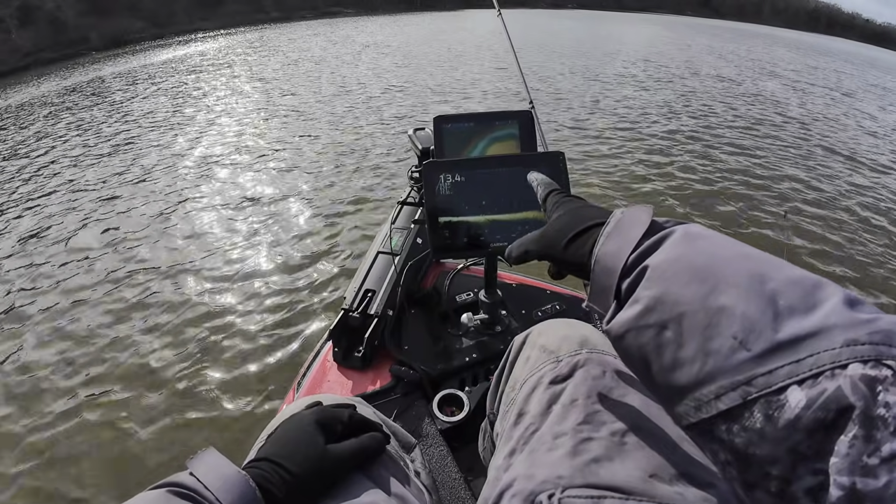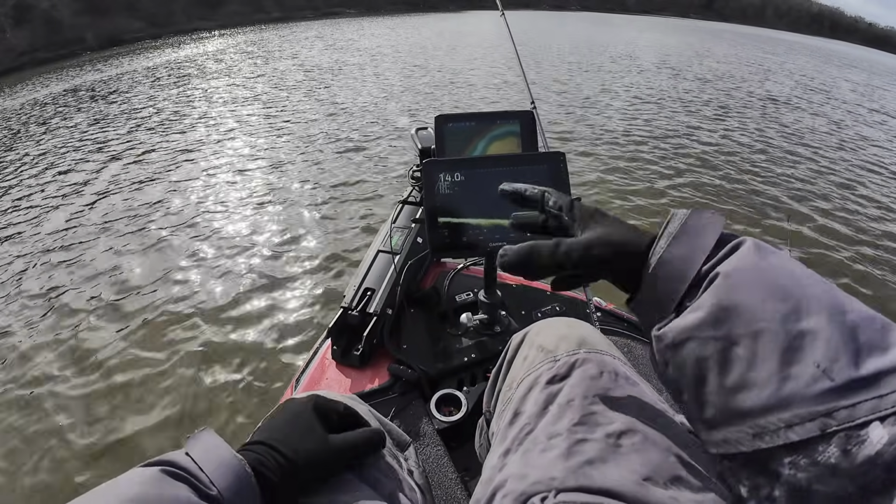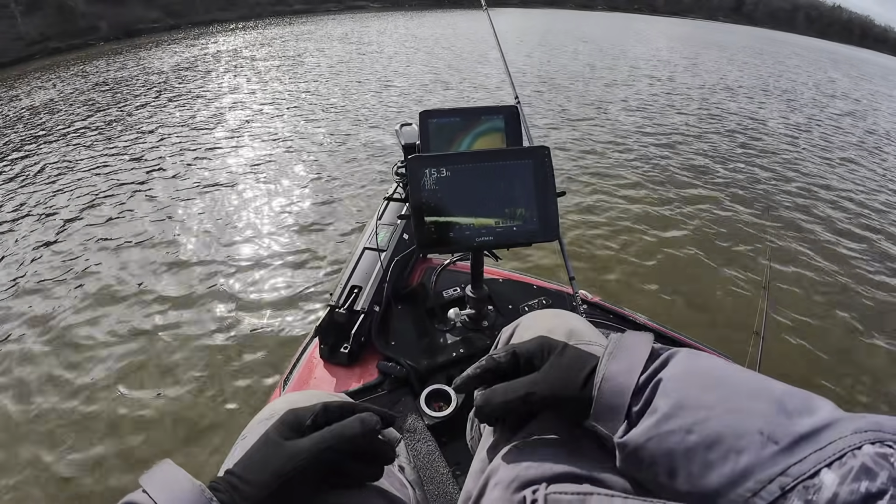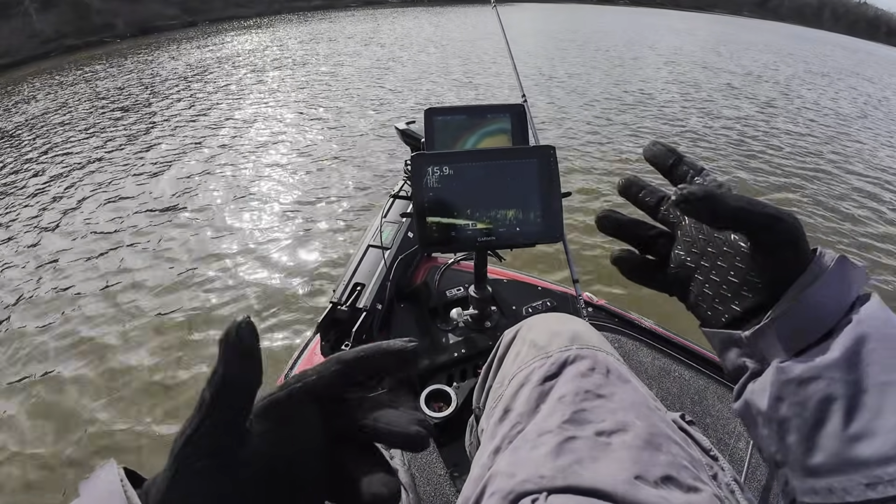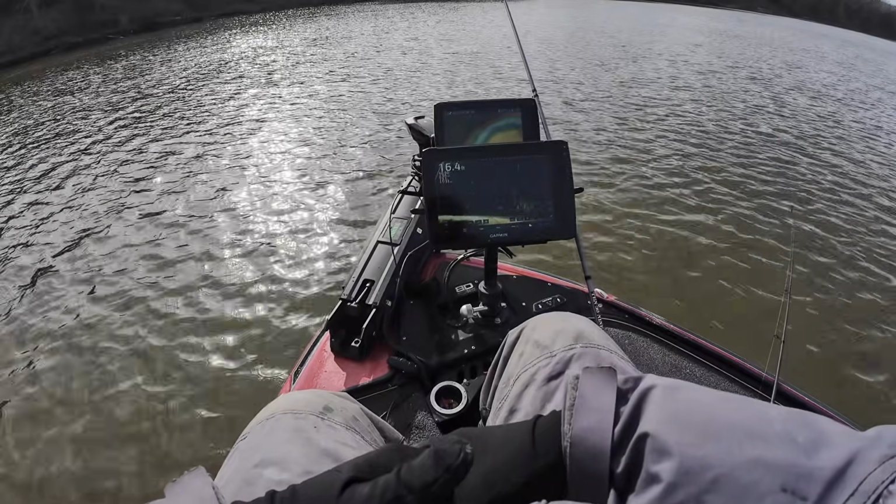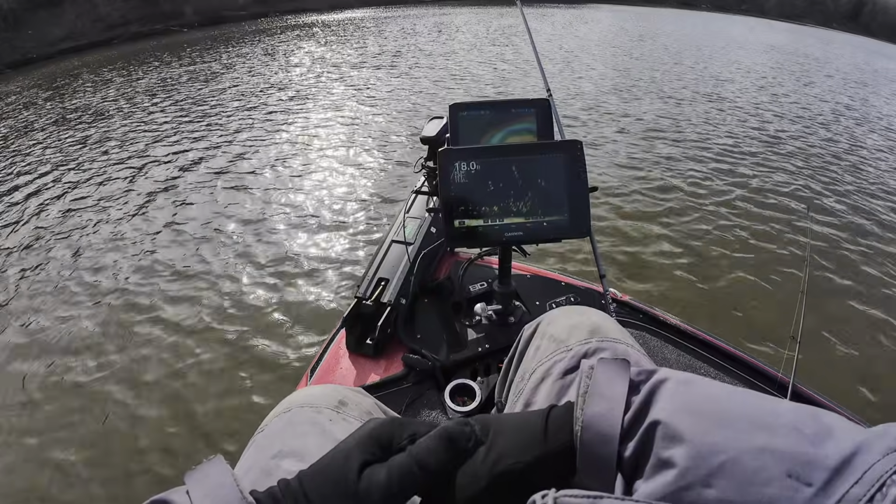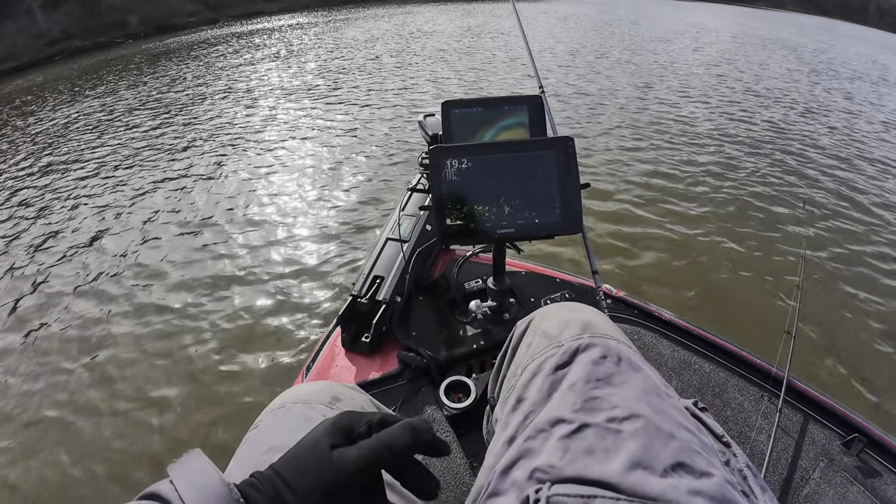There's tons of bait I can see, all shad. Now there's a couple smaller crappie I've seen intertwined with them. Could be some bass out here in this channel, but most of them look to be pretty small, so I'm just going to keep on going down through here and keep my eyes peeled.